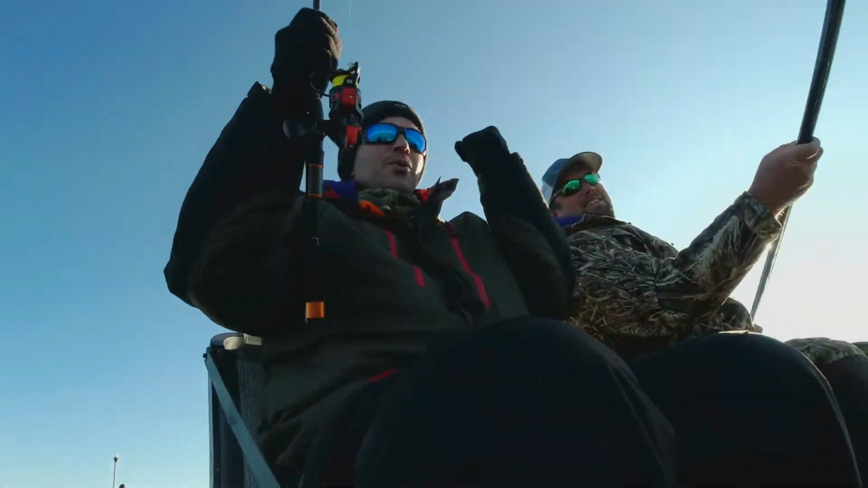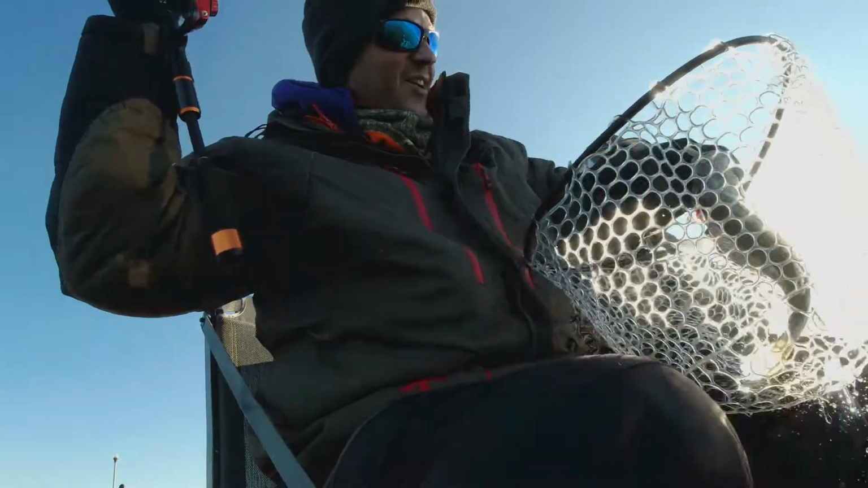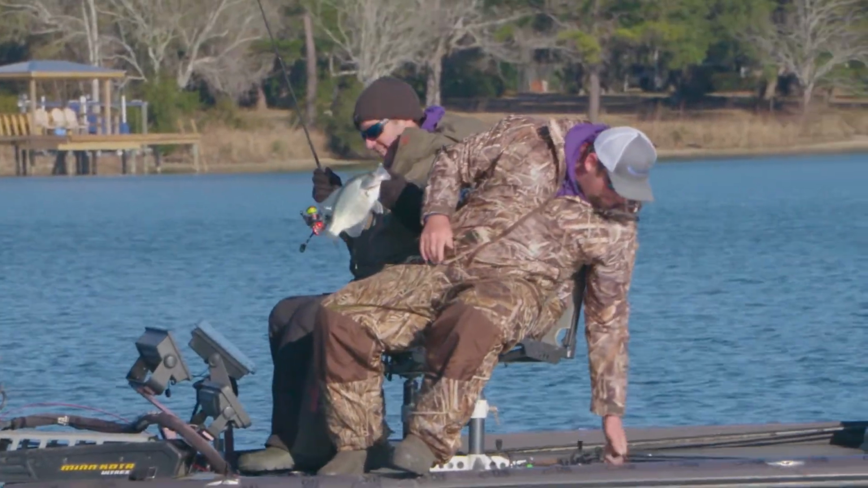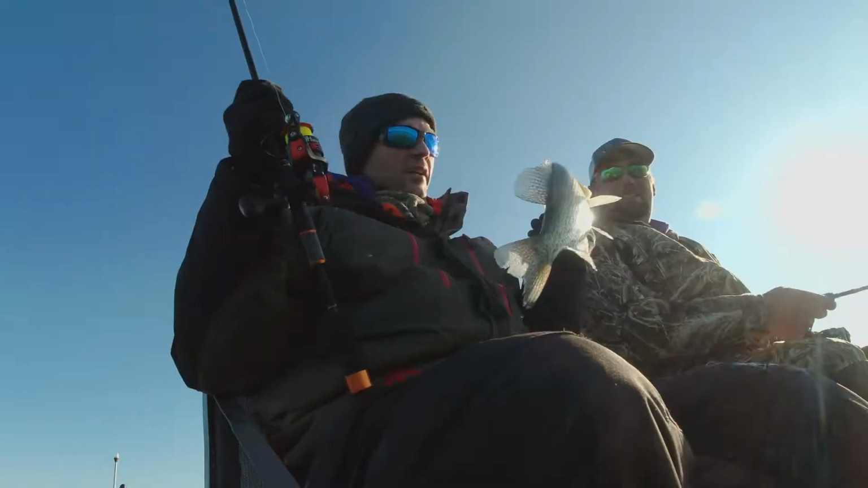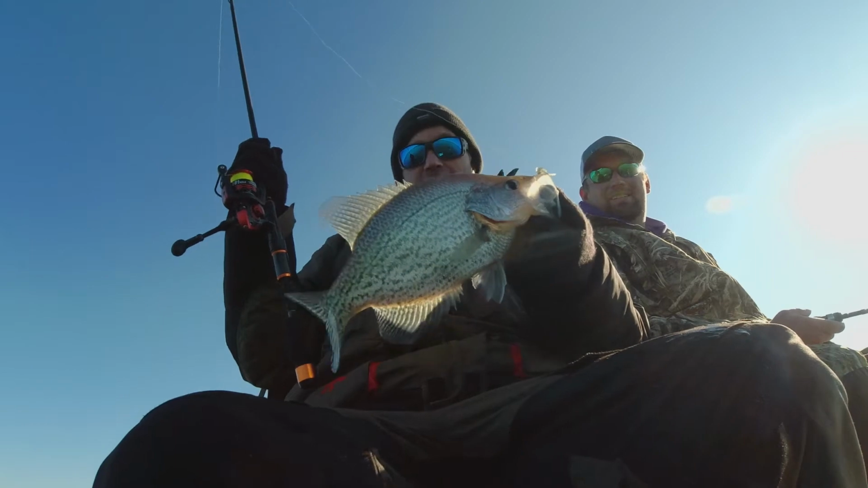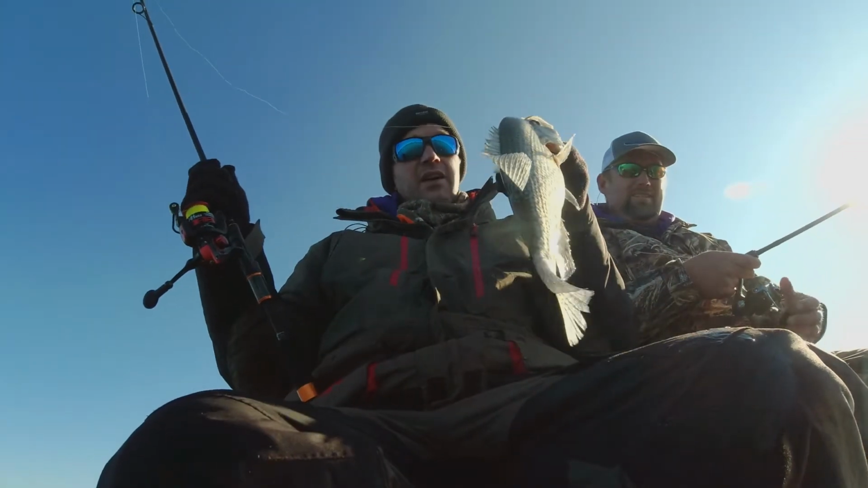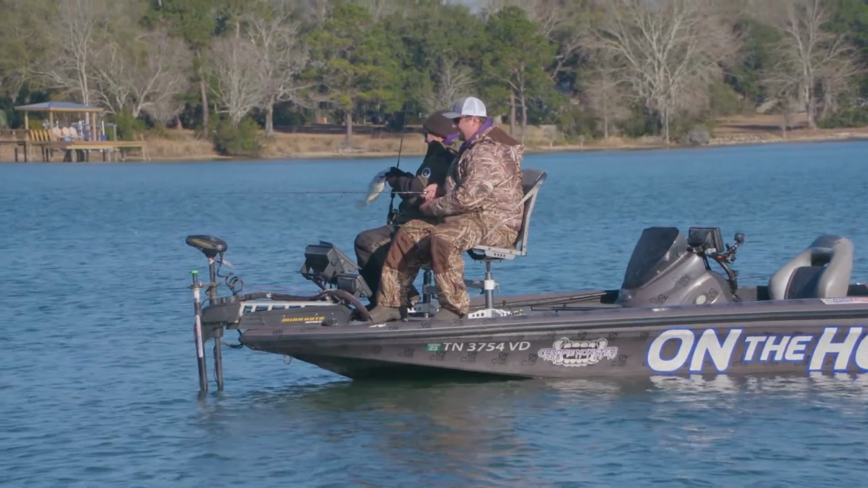Ooh! That's a baby. Oh my goodness. That's a baby right there. Oh my goodness. And there's a bunch of them in there. That is just a giant black crappie. Giant. Okay, that's a giant to me black crappie. Get back in there.